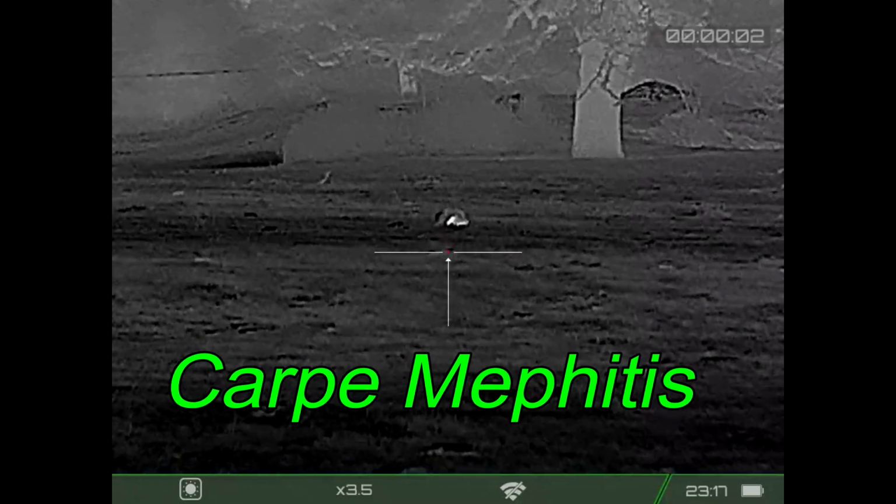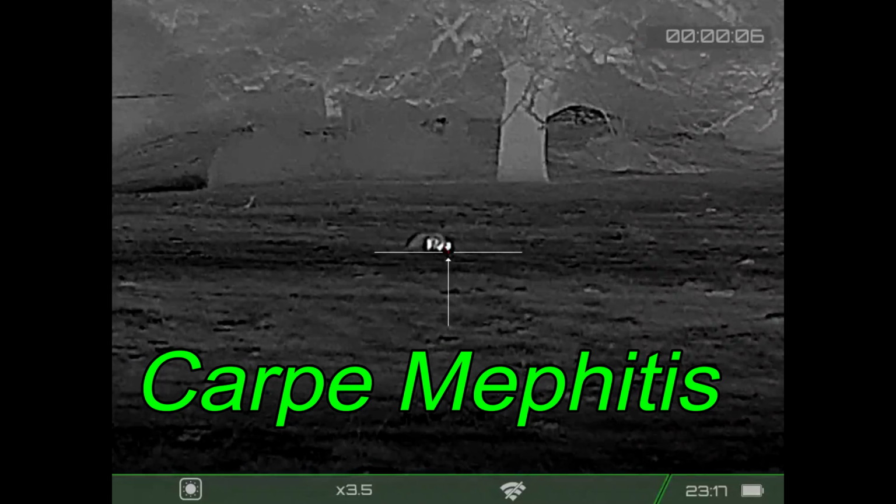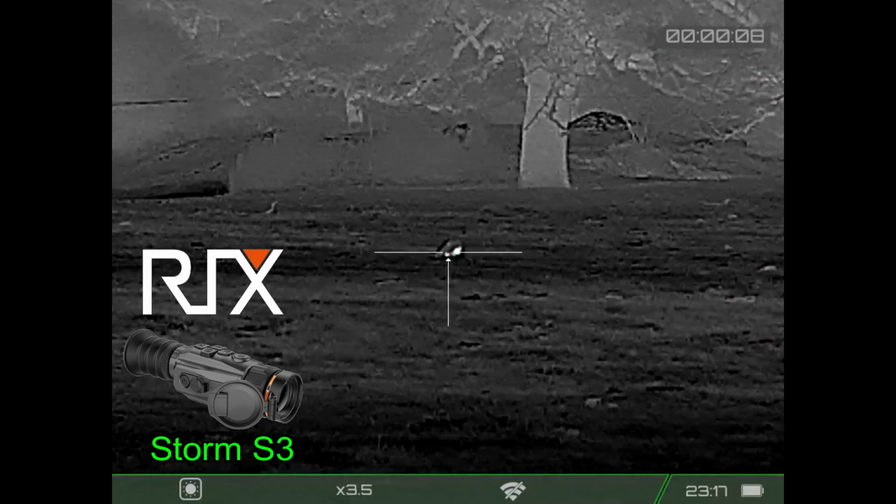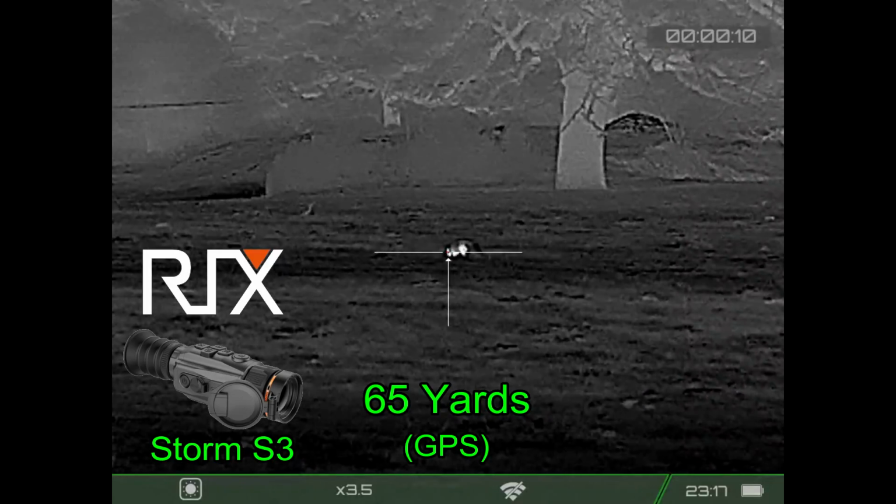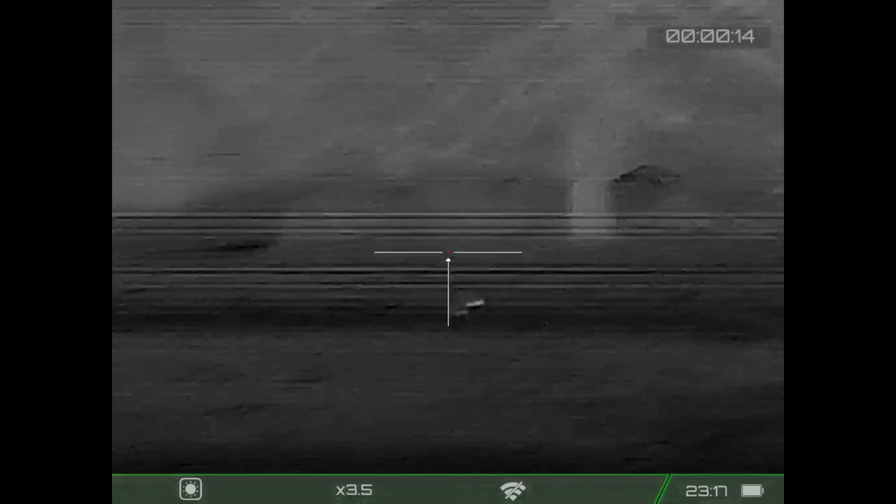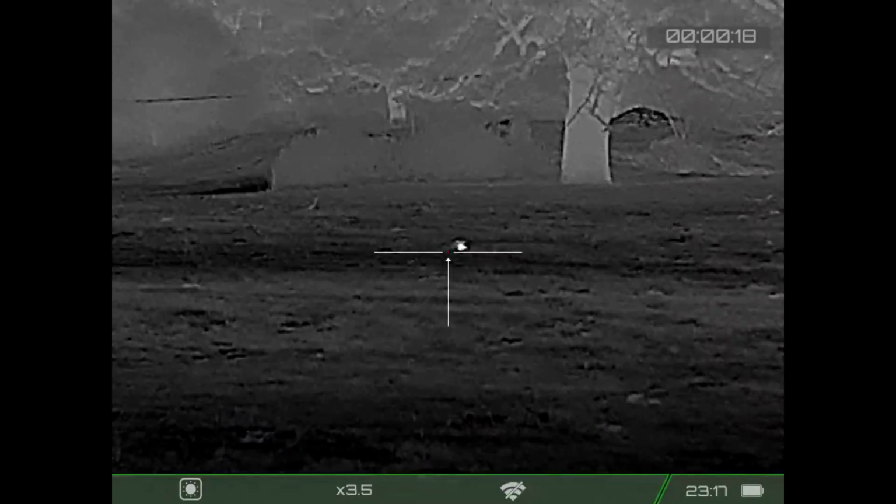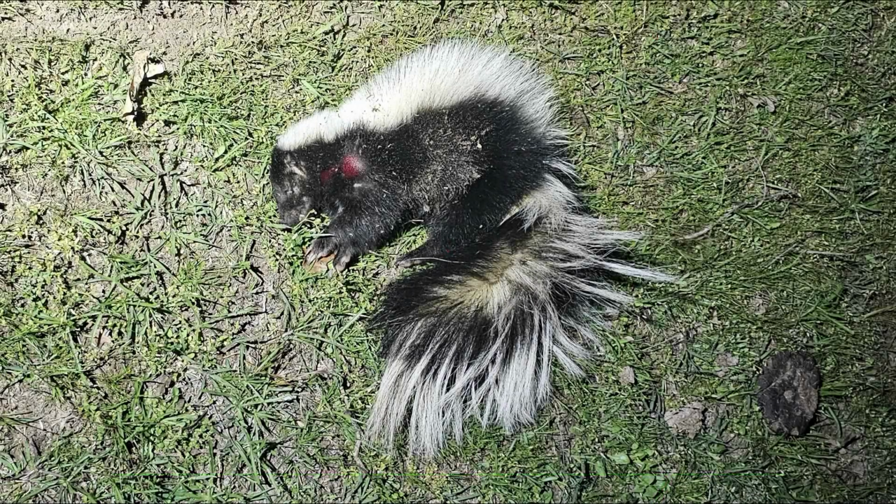Carpe Mephitis. I'm on the property with the skunk problem. And I'm getting video with my Rix Optics Storm S3 thermal weapon sight. It's a 384 resolution sight that works very well. Alright. First shot does connect. But a second shot just to make sure, and that is a dead skunk.